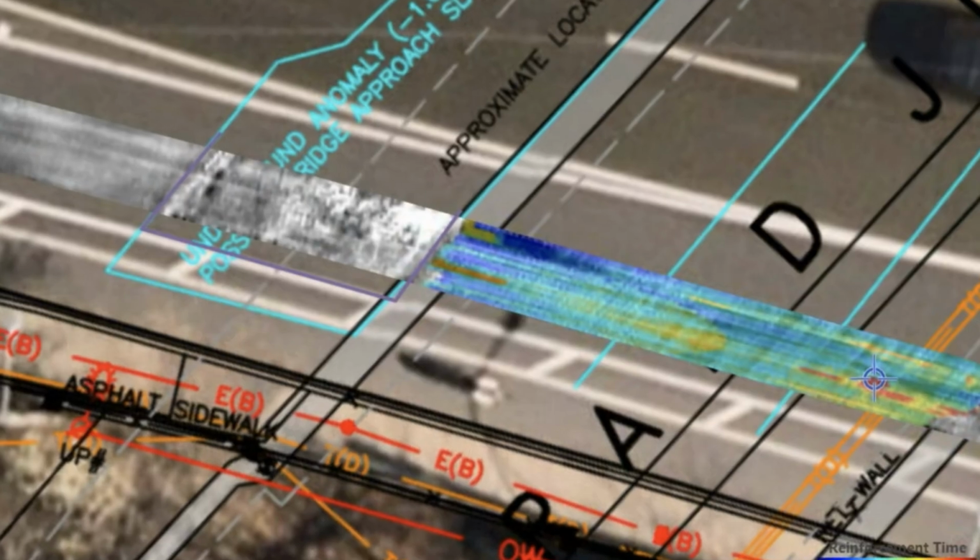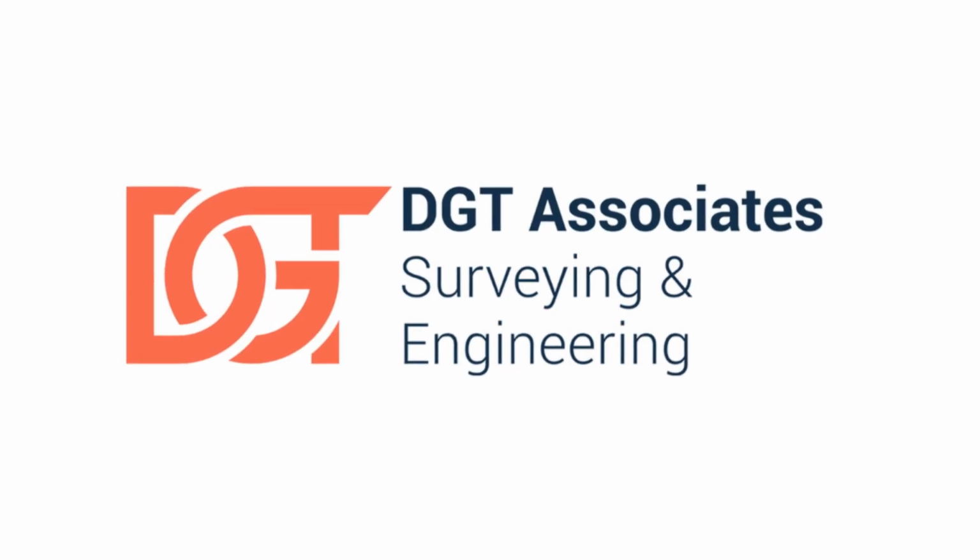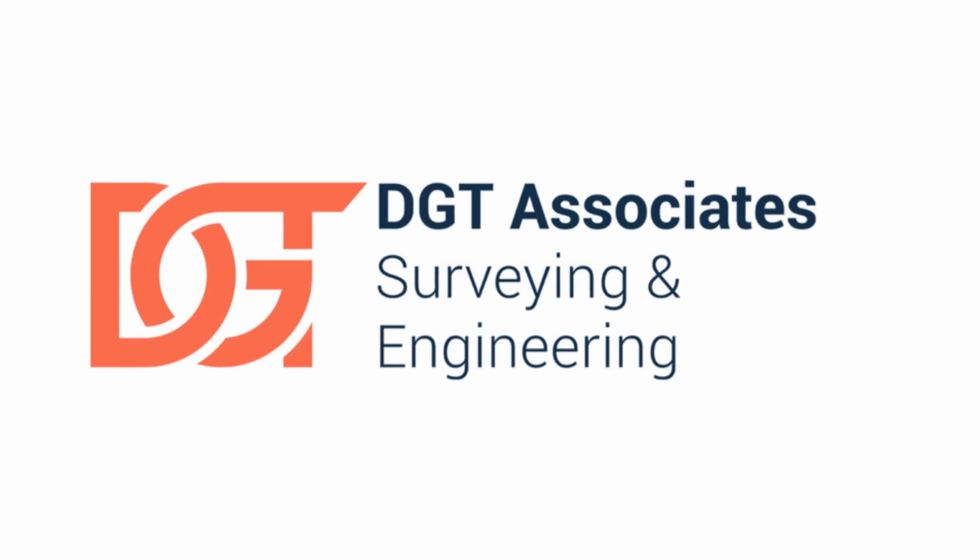Kontur here, folks. Today we have another customer project in the world of infrastructure right here in Boston, Massachusetts. DGT Associates completed a great utility project using their Kontur system.